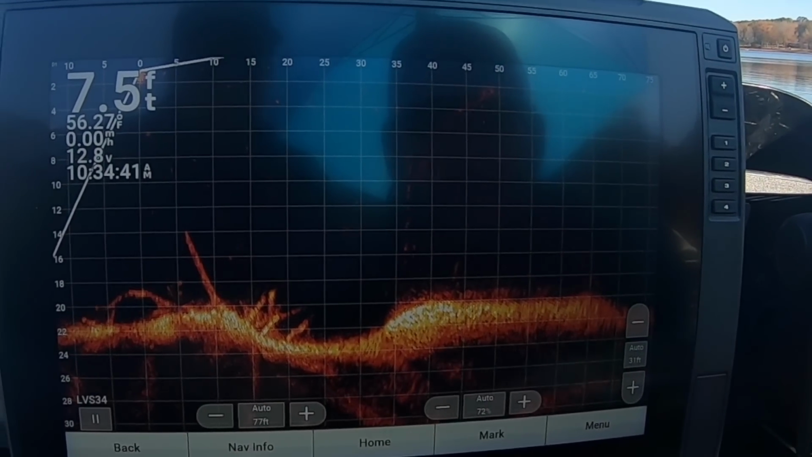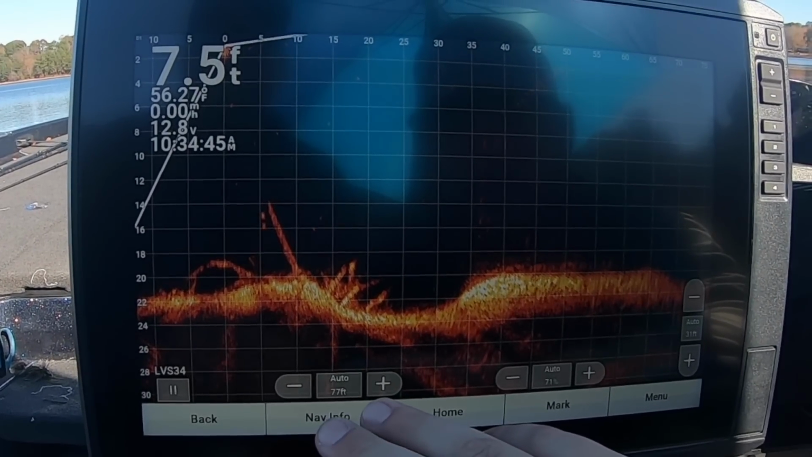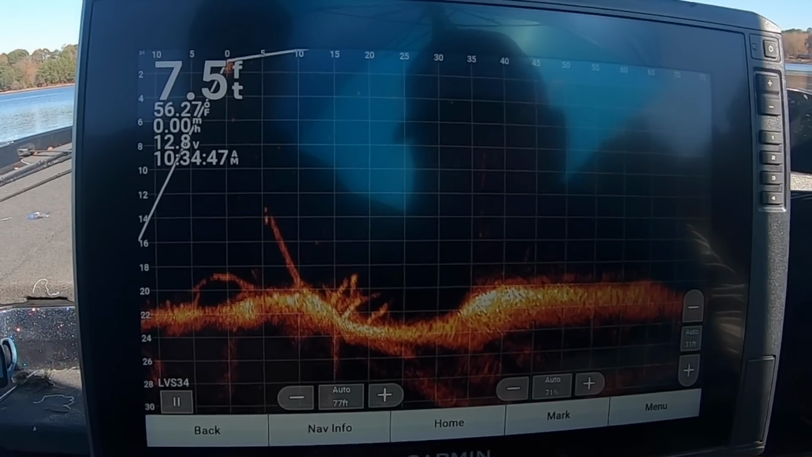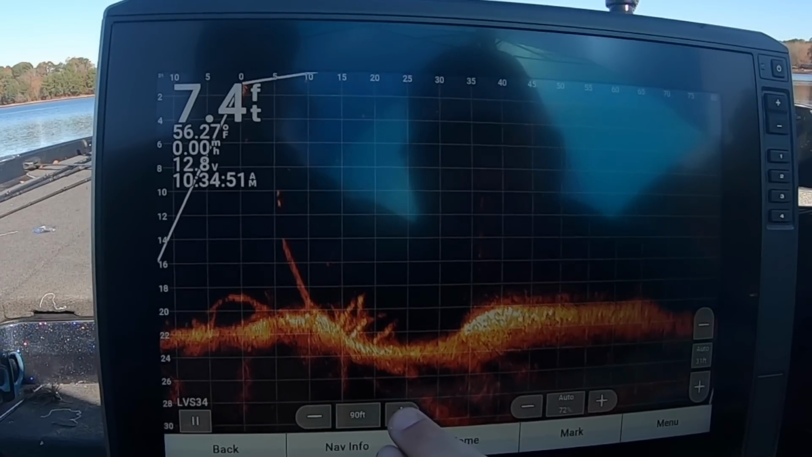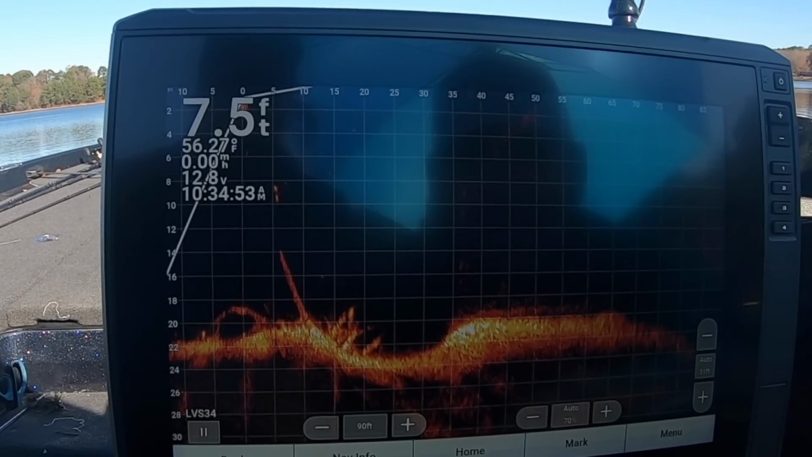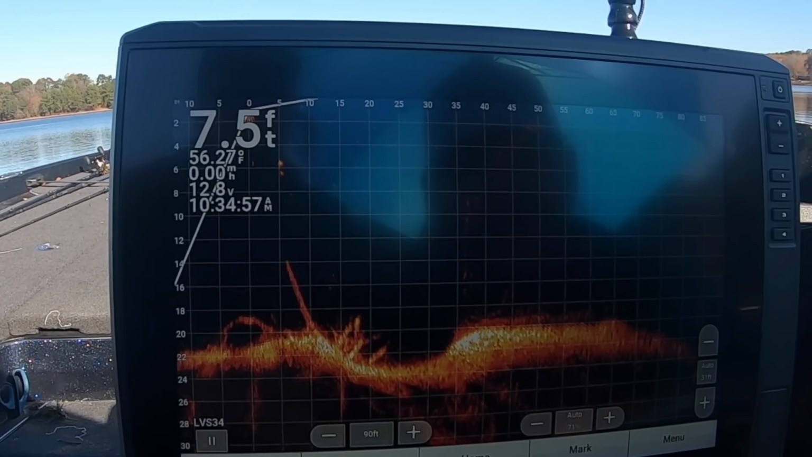First off, range is always going to be variable depending on what you're doing and what your water depth is. If you're crappie fishing or bass fishing, for guys like us, when we're bass fishing, we're going to run it 80, 90, 100, depending on how far out we're trying to see these fish and how spooky they are, that sort of thing.